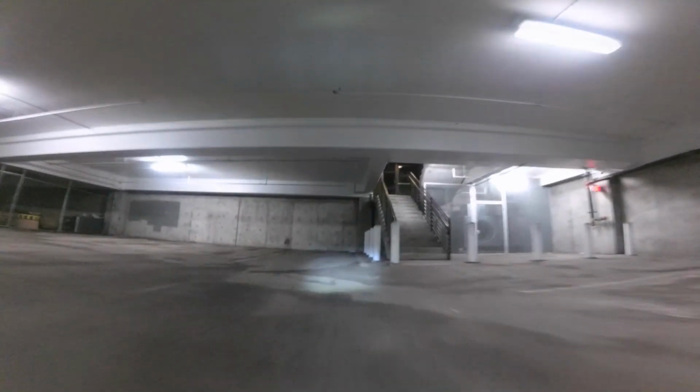And here we are, full on exploration mode. Coming into this parking garage, heading down. I've never been in this parking garage. And I've sure as heck never been down to this bottom part. Why would I ever be down here? No reason, except now.